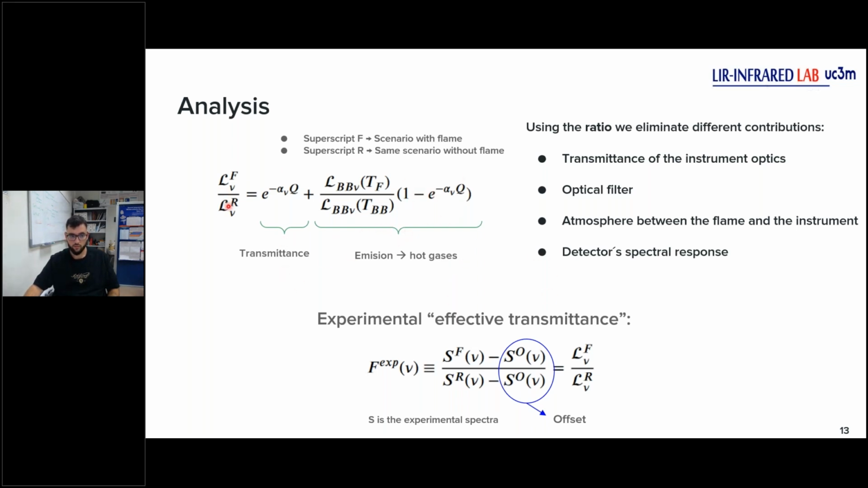With this formula, we can now talk about our experimental effective transmittance, okay? This is like a transmittance, but not, because when we have emission, the value of the transmittance will be higher than 1. And when we have only transmittance, the value of the transmittance will be lower than 1. So we will talk about effective transmittance, okay?